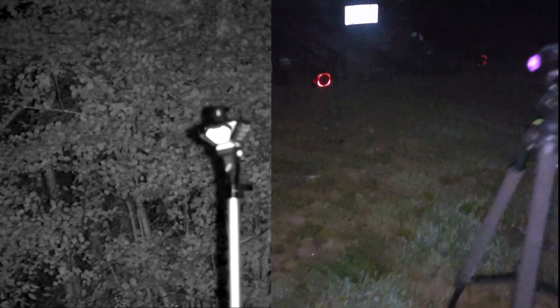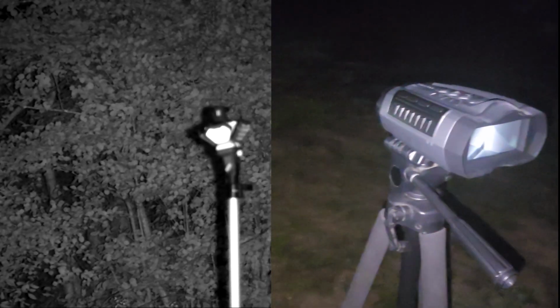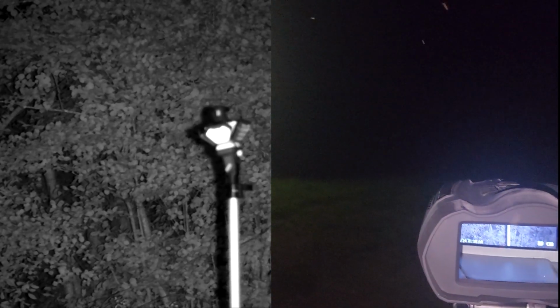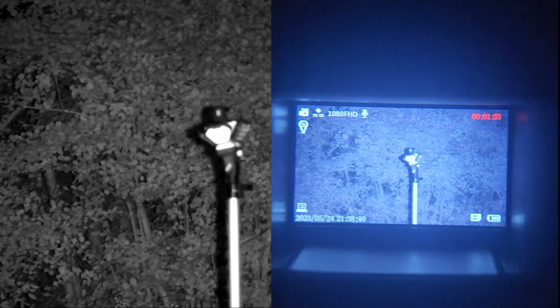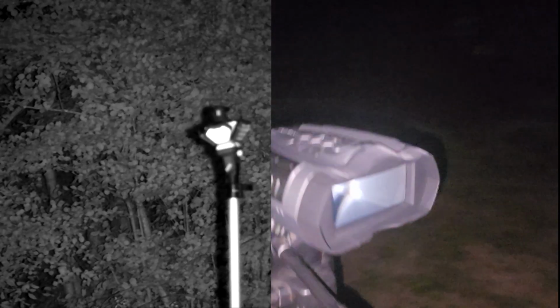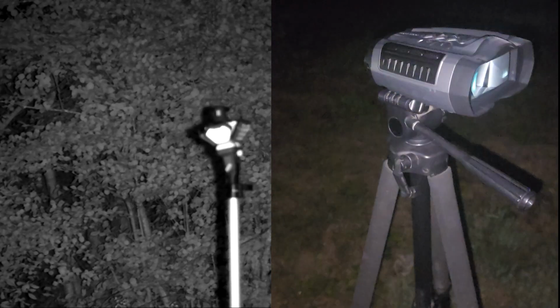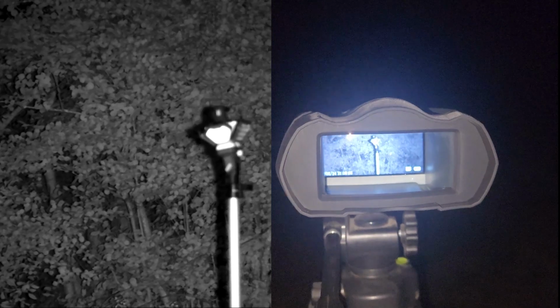And we are walking over to the binoculars, and check this out. Look at this. This is what you're seeing right here. Let me turn the flash off. Look at that. That is clean as day, and this is your digital picture. This is what you would expect. Let me turn the camera back on. Is that not insane? Look at that. That's absolutely incredible.